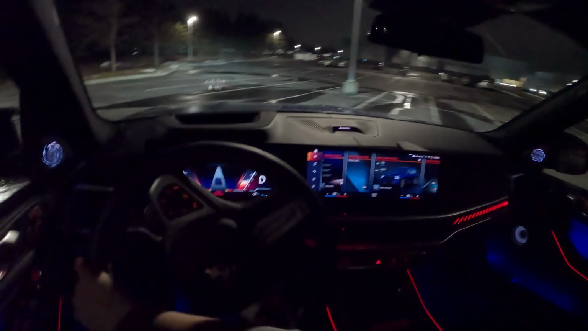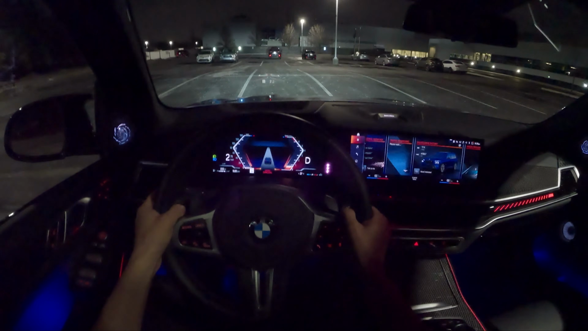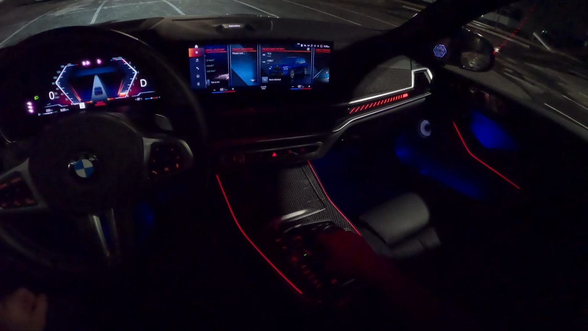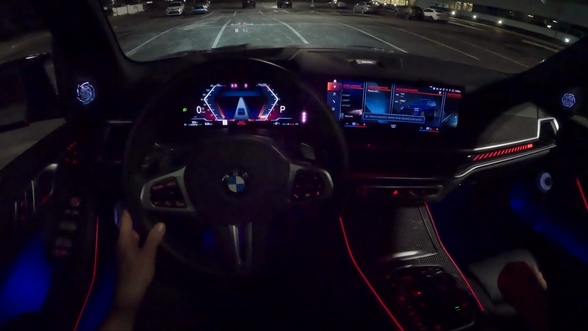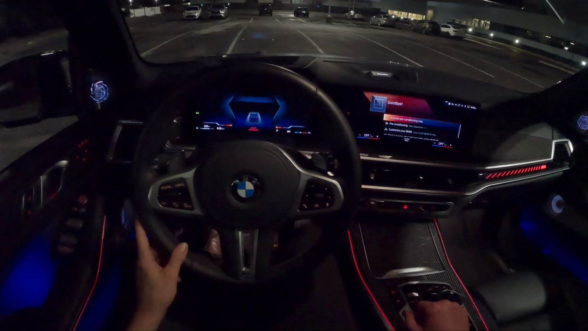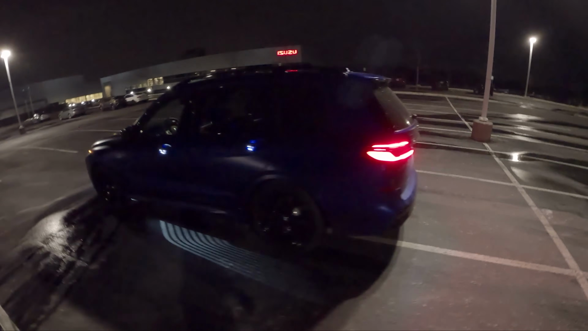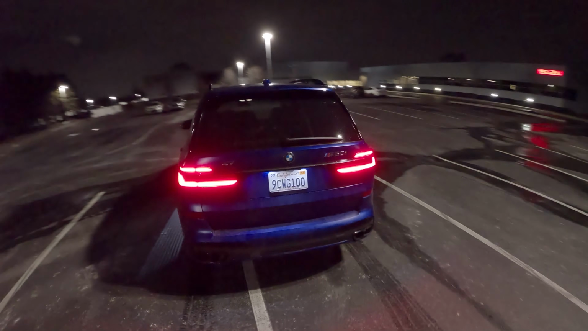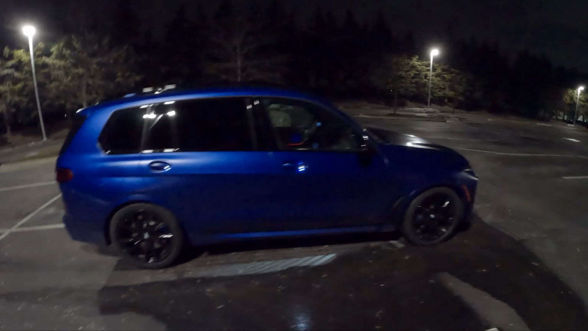Alright guys, well, I think I've said pretty much everything I want to about this X7. We'll just leave it right there. Lower this to its minimum ride height. I'll show you what that looks like. Alright. We'll walk you around this one more time, and then I think we'll do a quick Bowers & Wilkins sound system test. One of the better Bowers & Wilkins sound systems that I've heard in a modern BMW, and that'll be a wrap for this video.